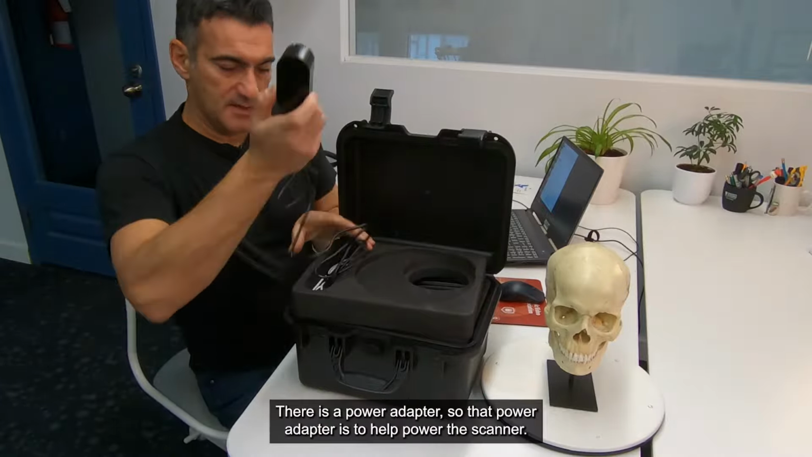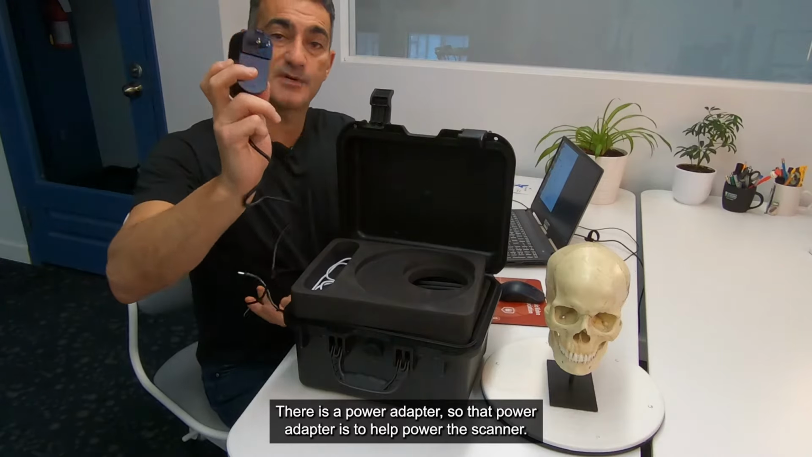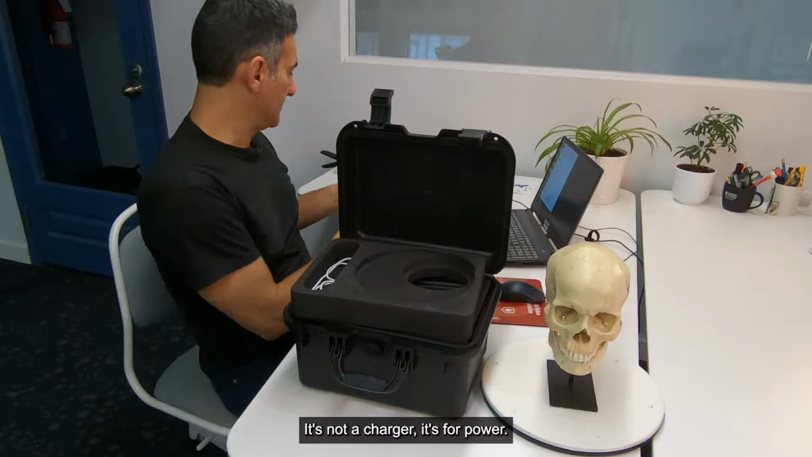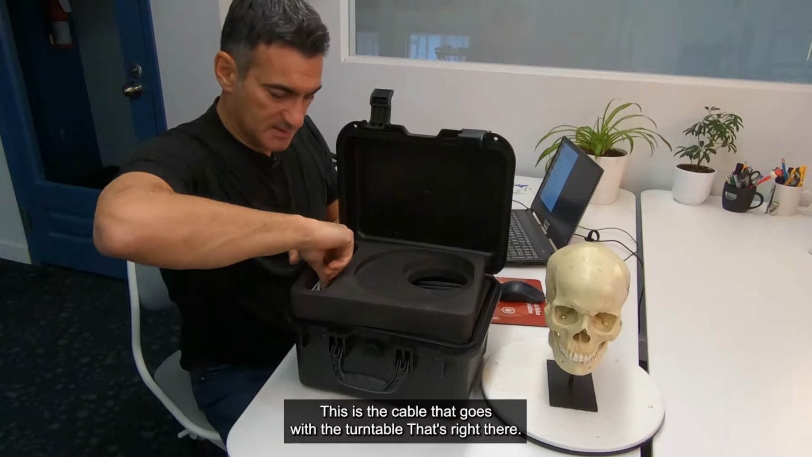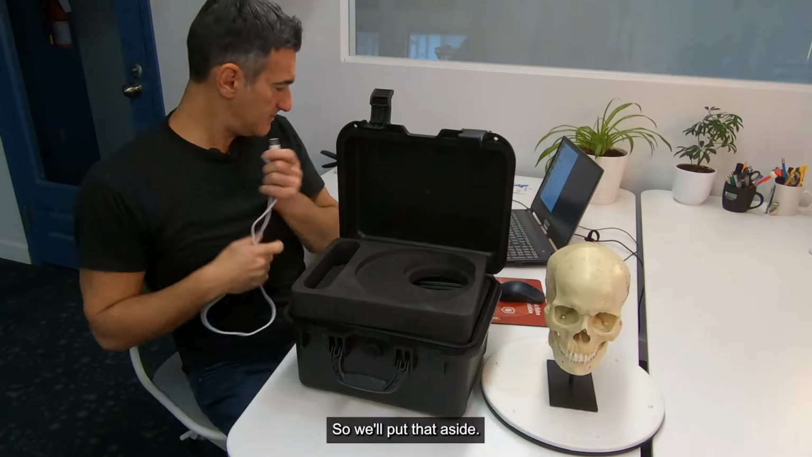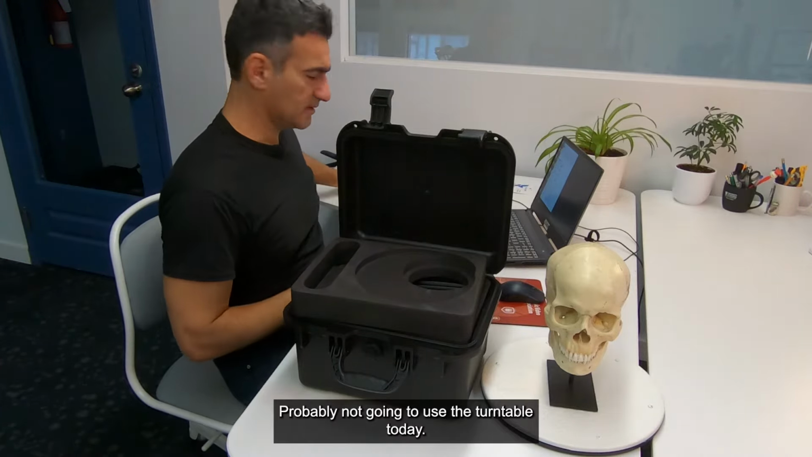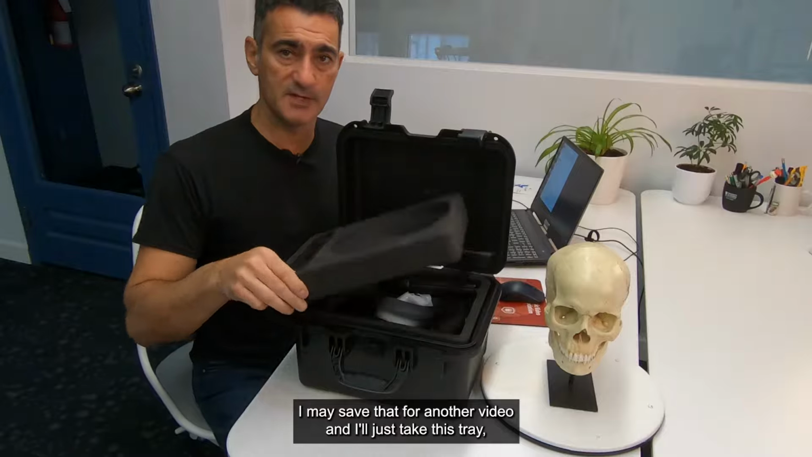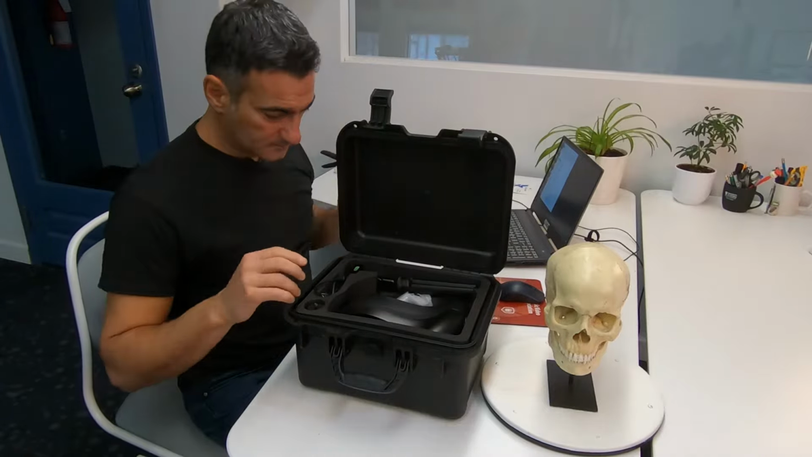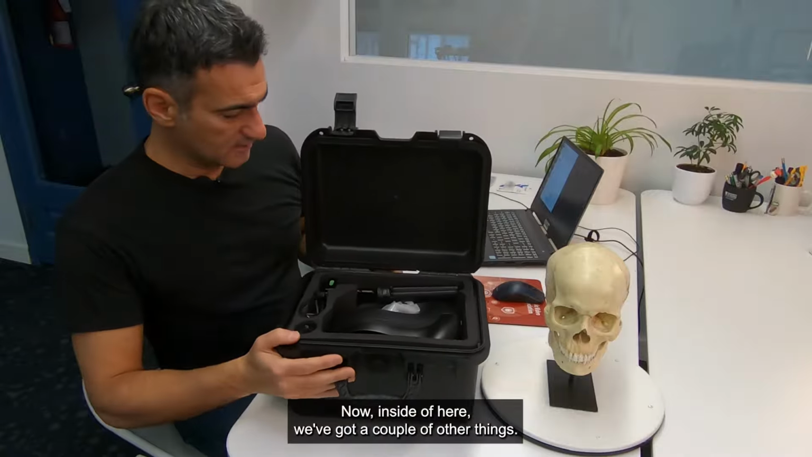There is a power adapter. So that power adapter is to help power the scanner. It's not a charger, it's for power. So I'm going to put that aside here. This is the cable that goes with the turntable. That's right there. So we'll put that aside. Probably not going to use the turntable today. I may save that for another video. And I'll just take this tray and put it down here. Now inside of here, we've got a couple of other things.